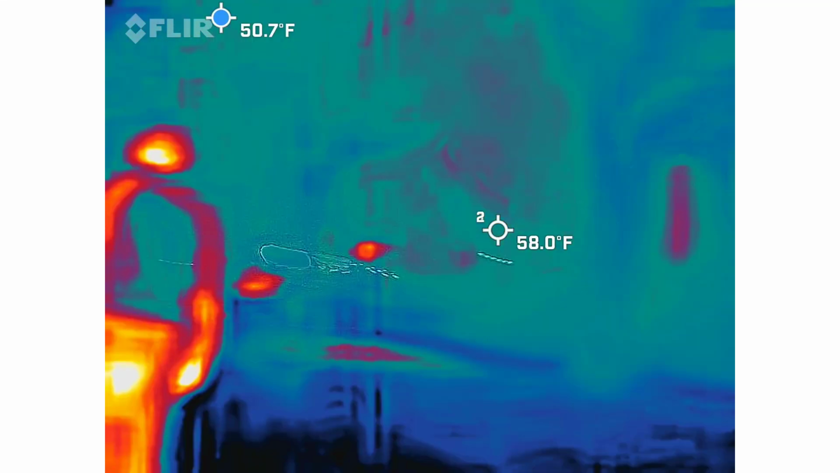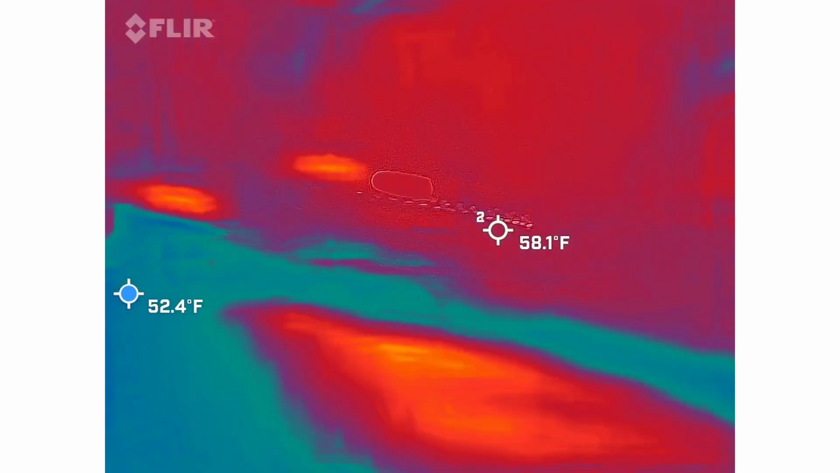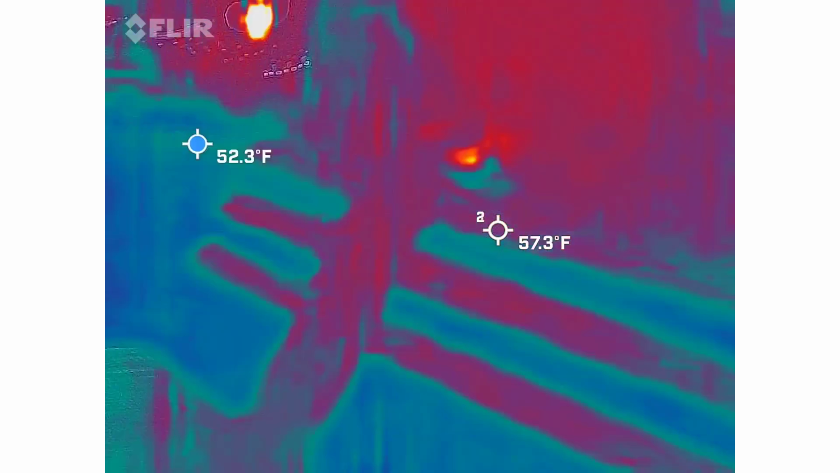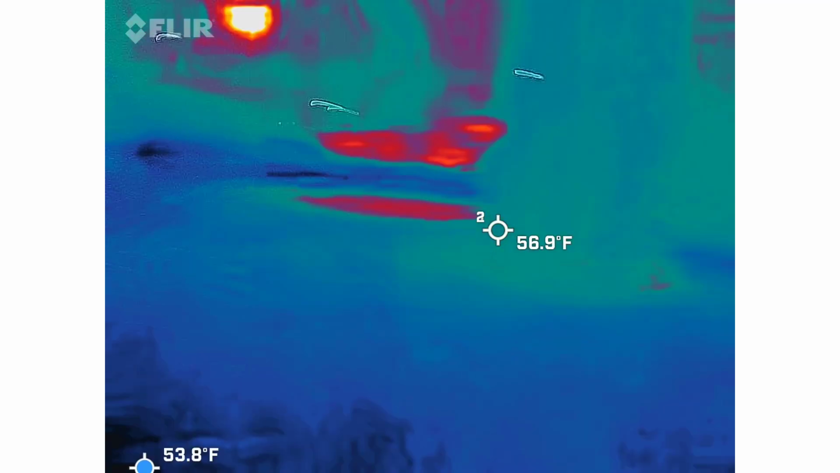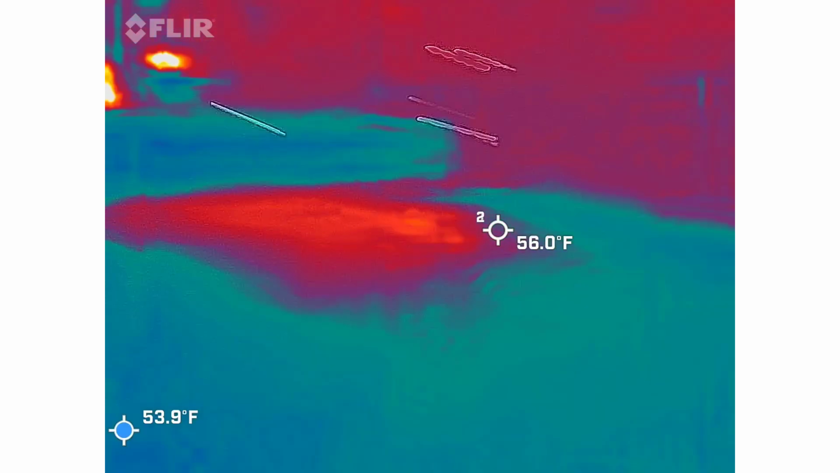Oh, a little busy. Should turn around towards. Oh, this is the center. This is where I know where we are. Tour Group Central.